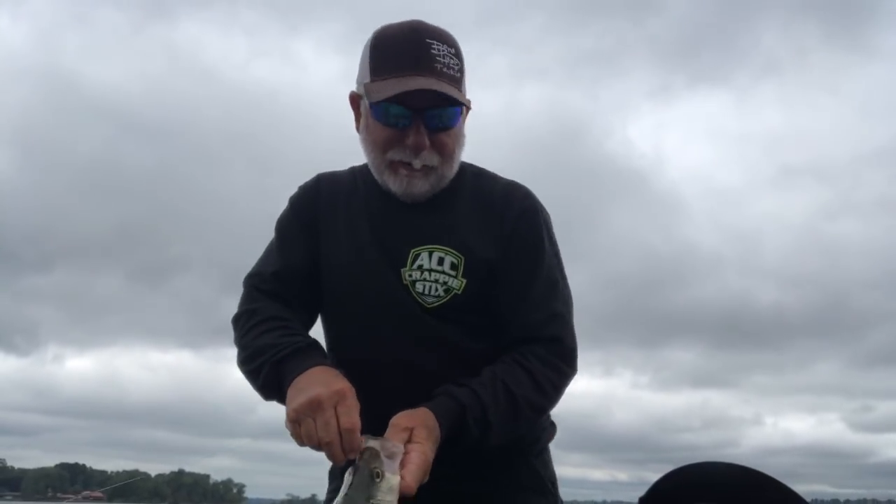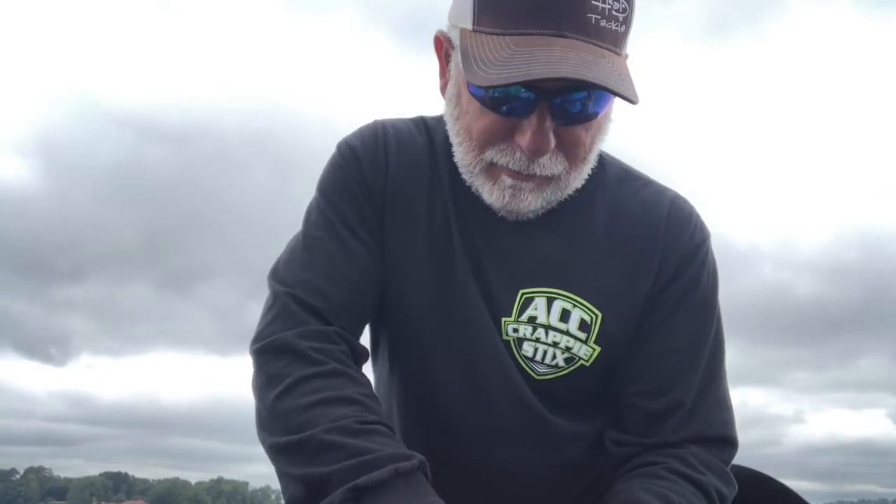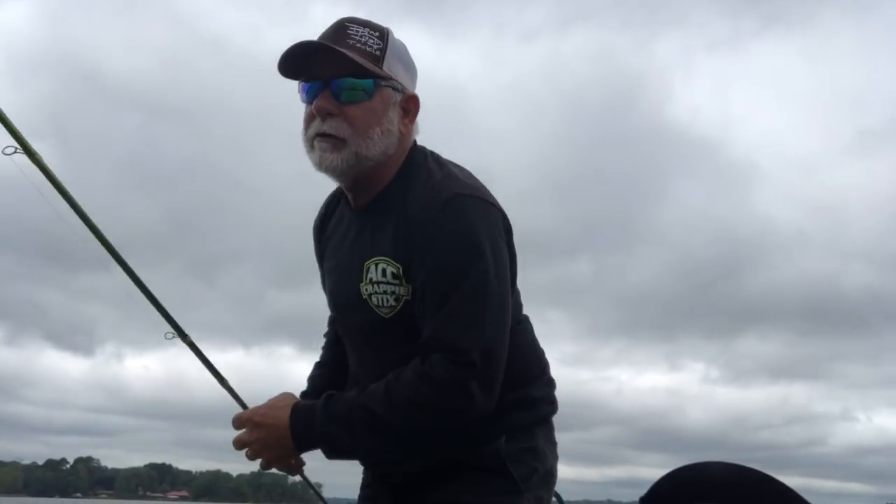He had a little second wind on him, pulled my rod down. I was so used to catching those little ones. Big boy sneaked up on me. Good fish there. Ooh, it's getting funner and funner. See if we can add him to the collection. That's a good fish right there.